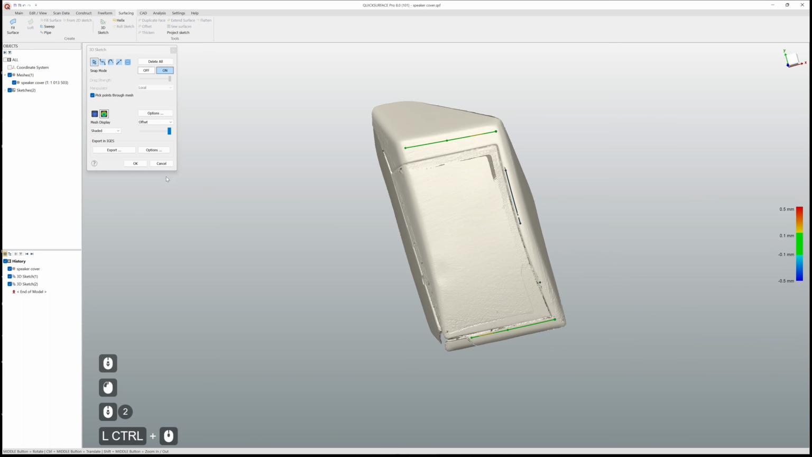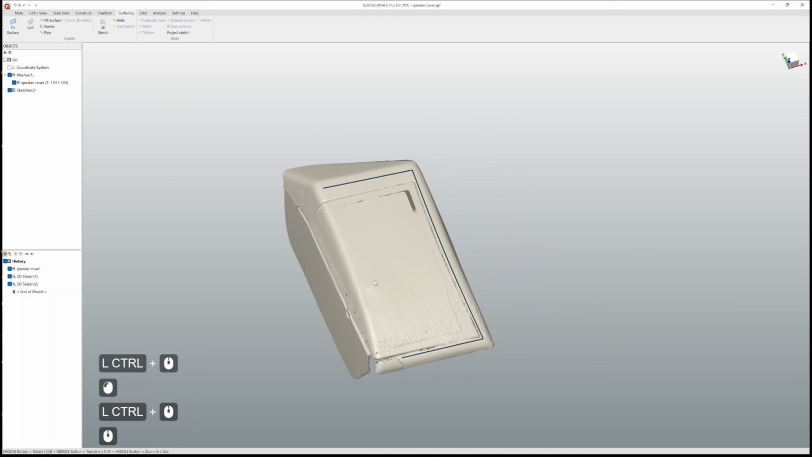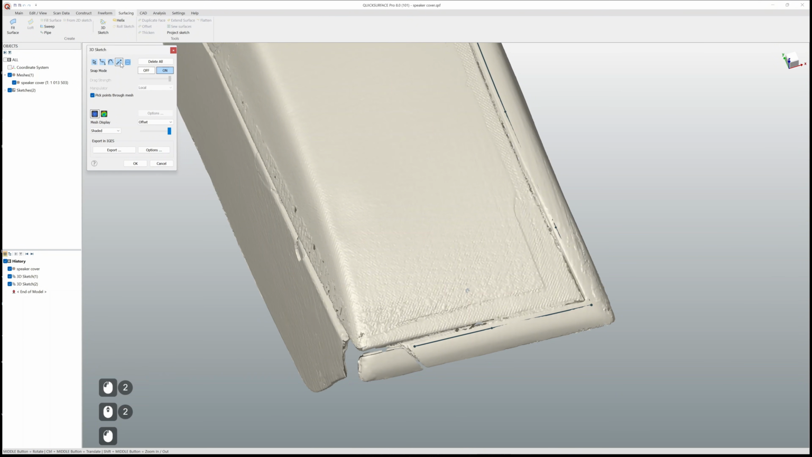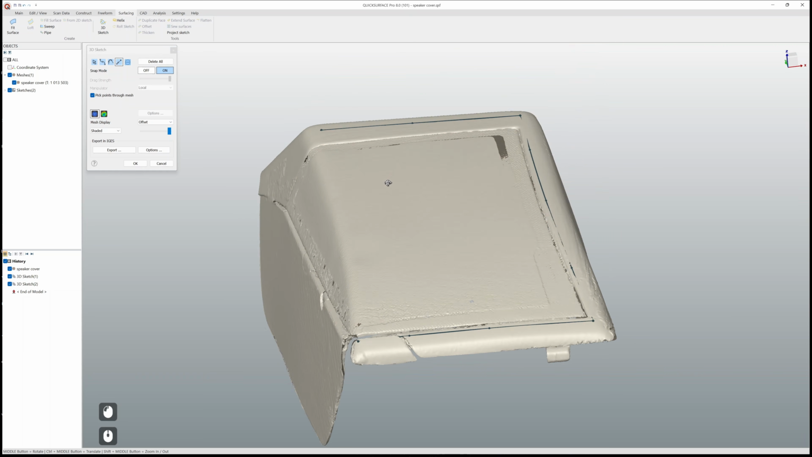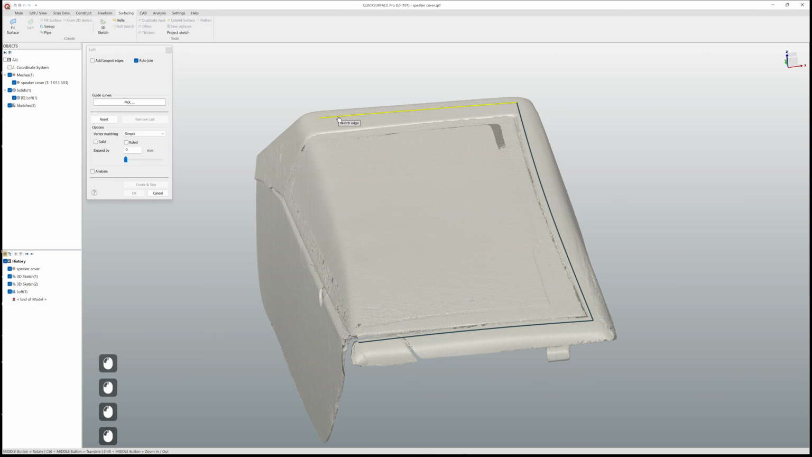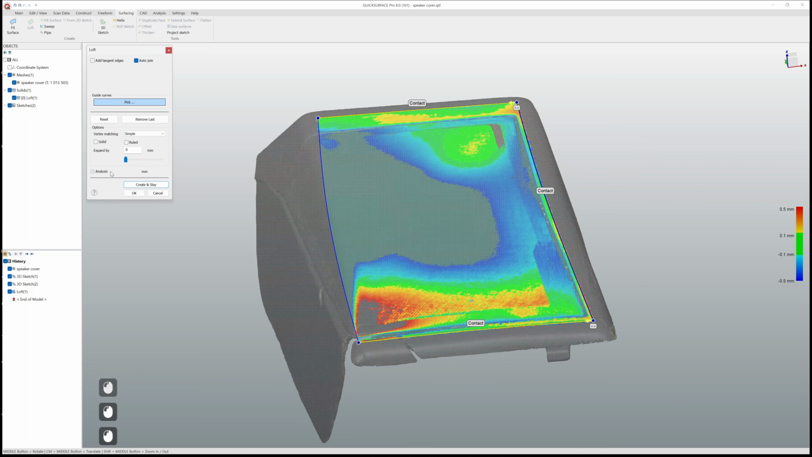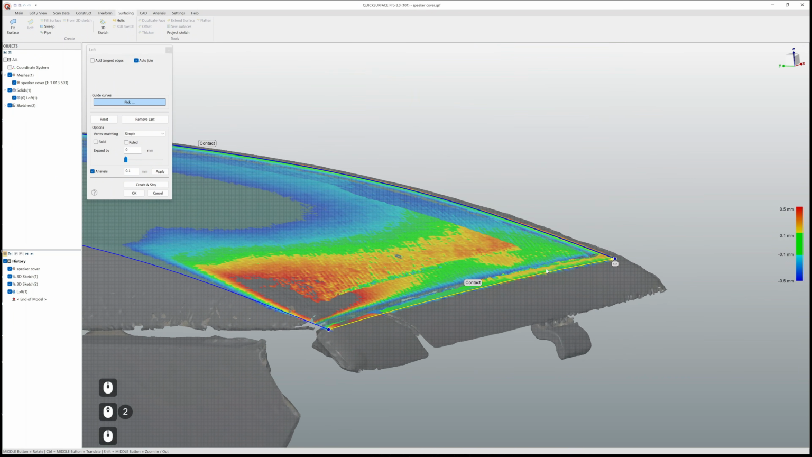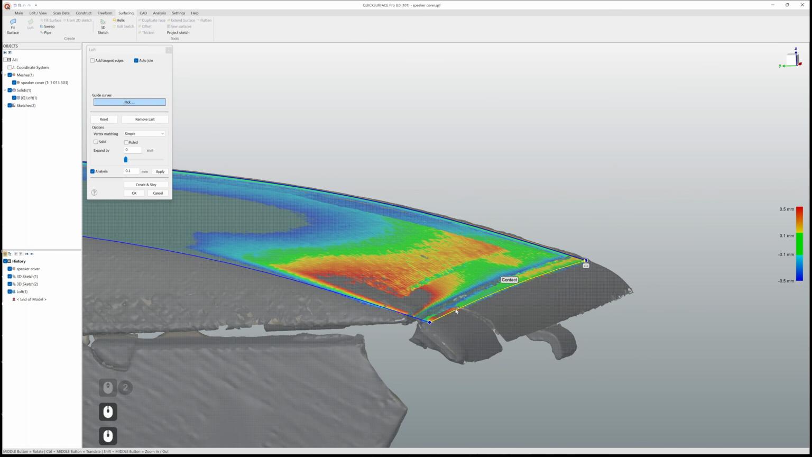Okay, so like this we have two profiles. I probably want to extend this one something like this, let's say, and let's simply try to loft them. Let's use this first one as a guide curve. Let's take a look at the deviation analysis. Oh, we're quite good on this side.